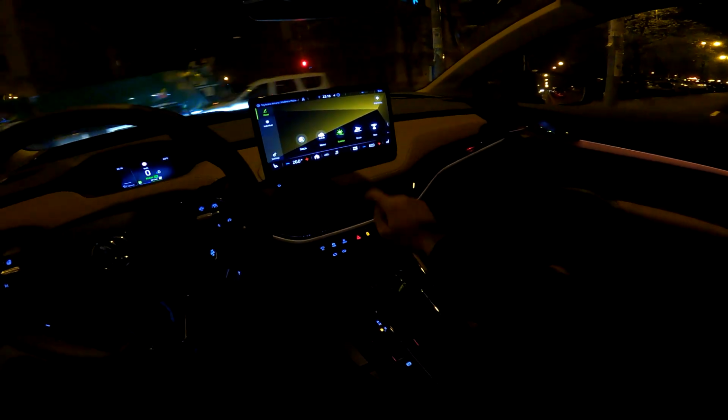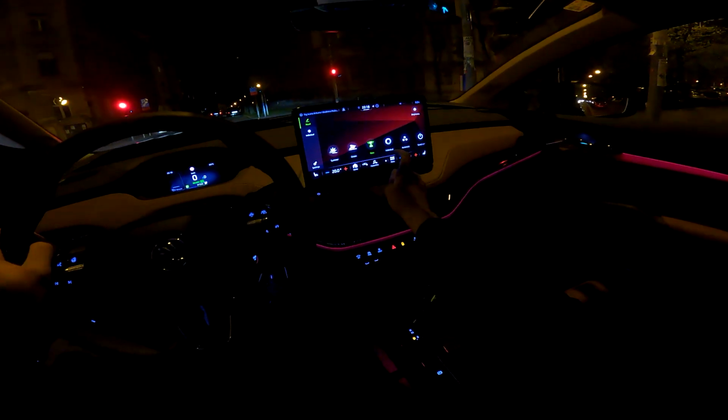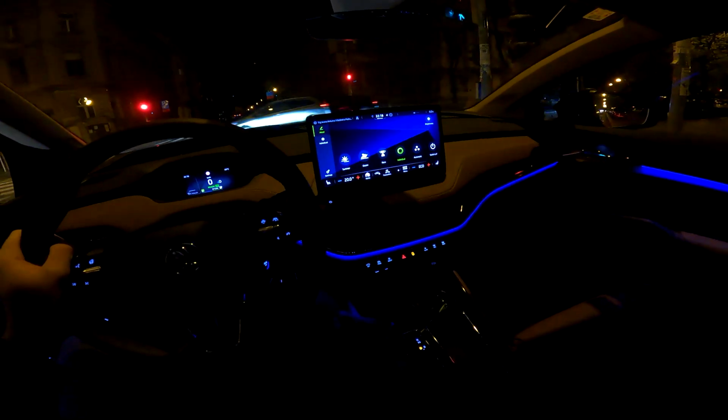Summer. Something like yellow, ocean would be blue, race red, and you also change the layout of this infotainment system screen. And individual, you can also have a dual tone.